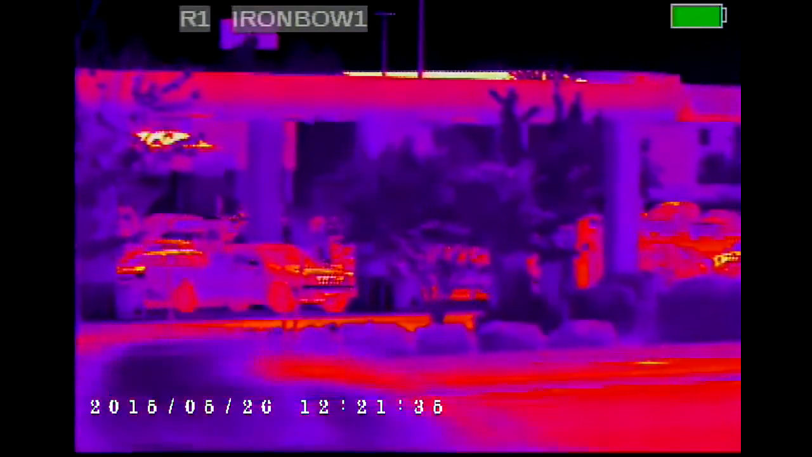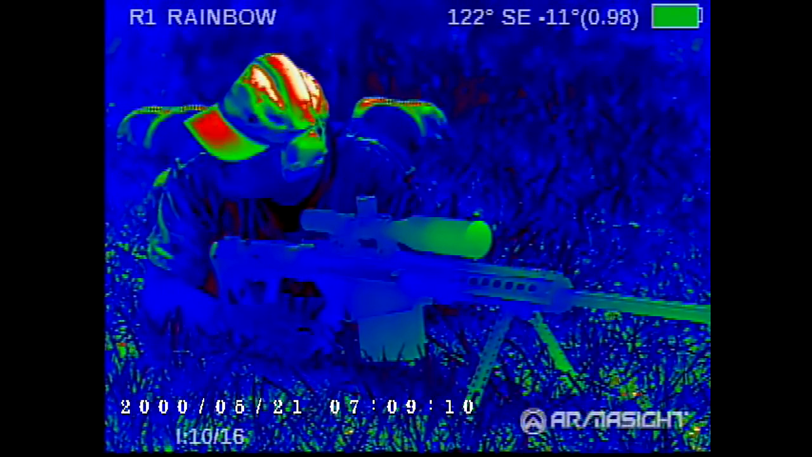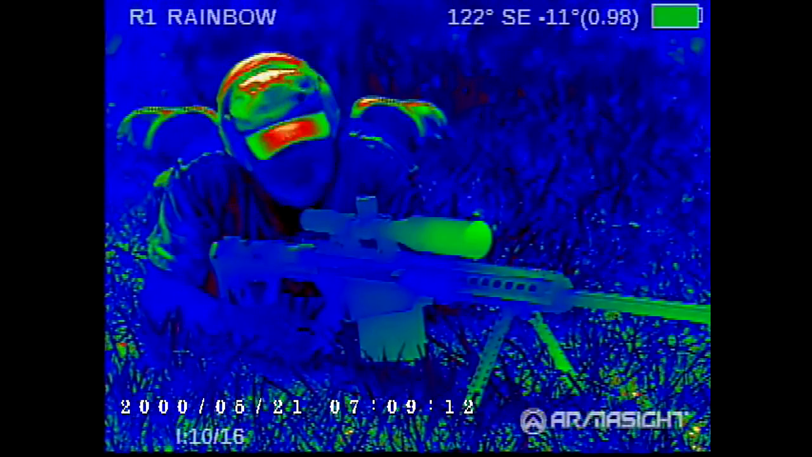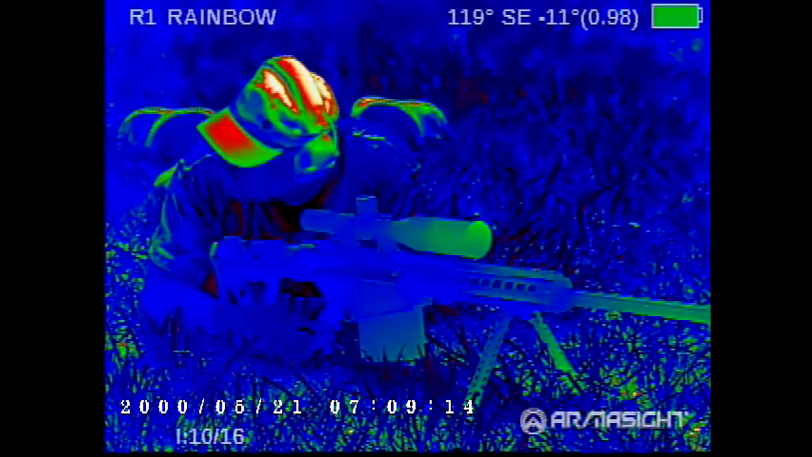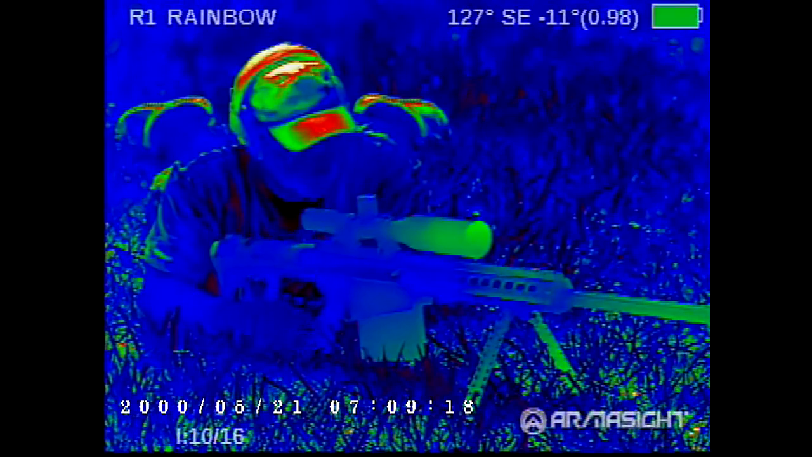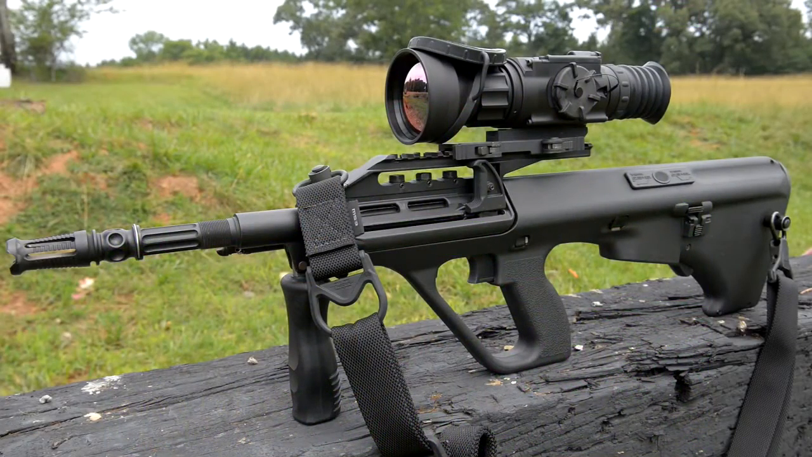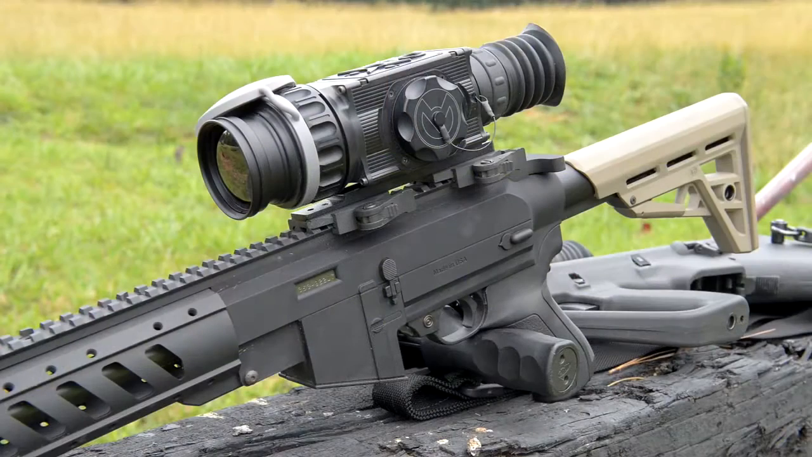But thermals are actually kind of a unique type of optic because of the materials that go into it, and that's one of the reasons that they are so expensive. Some of the lower end models in the Zeus line, with slower refresh rates and a smaller, less detailed screen resolution, are going to run anywhere between about $3,000 and $5,000, between the Zeus and the Zeus Pros, on up to the high 8s and 9s. Now, these are not for the faint of heart.